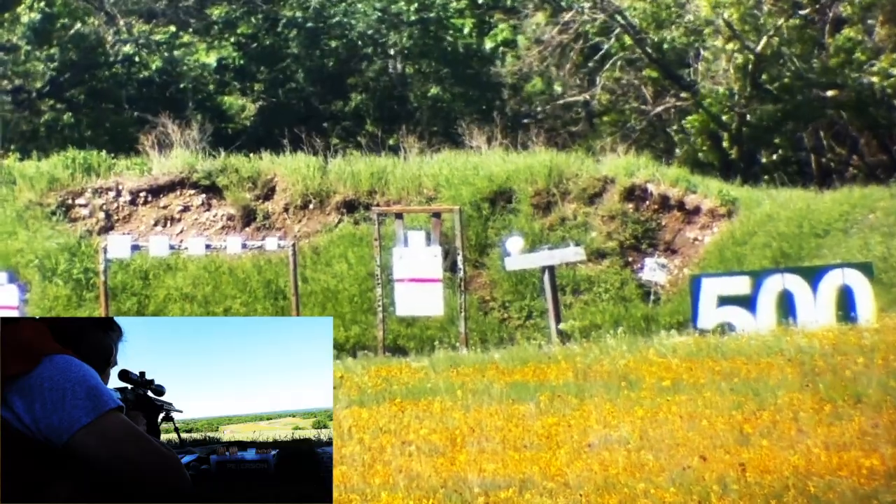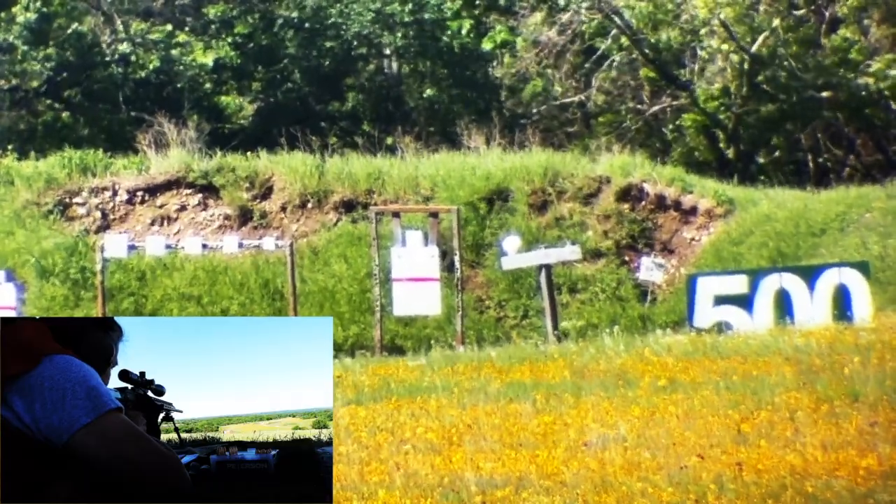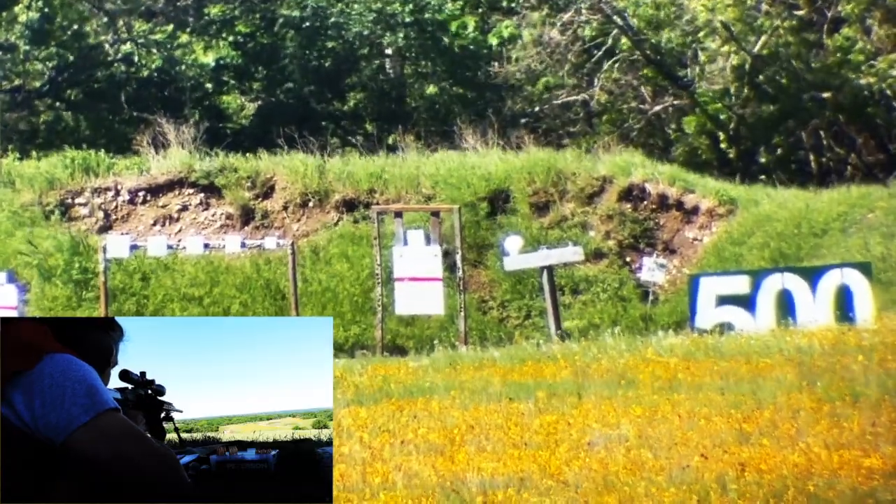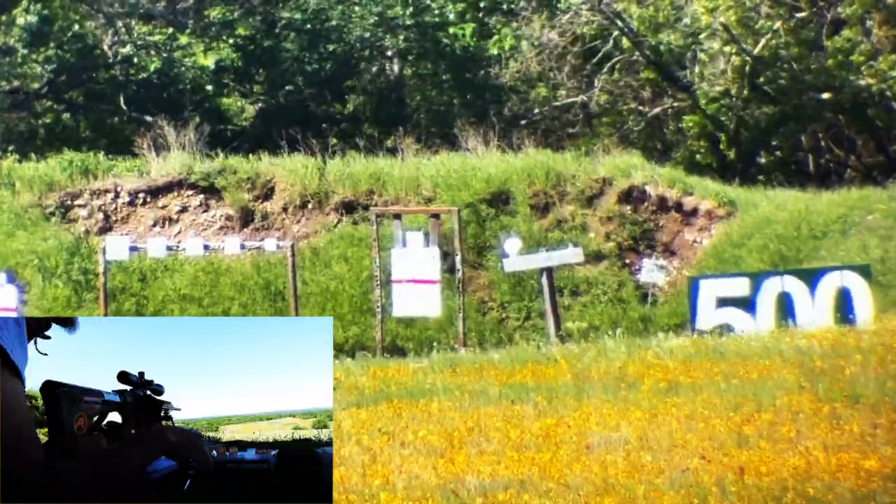The bullet seemed to track really well with Hammer Bullets predicted G7 BC of .262. I really need to push the bullets farther to true the BC, but if you're hunting out to 500 yards, the bullet tracks really well.